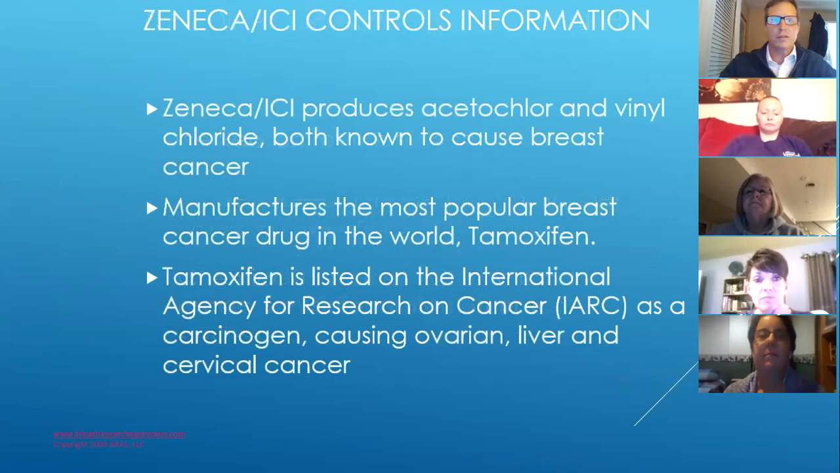So who is ICI, Imperial Chemical Industries? Zeneca ICI produces acetochlor. This is the company that created National Breast Cancer Awareness Month and controls all the information about it.